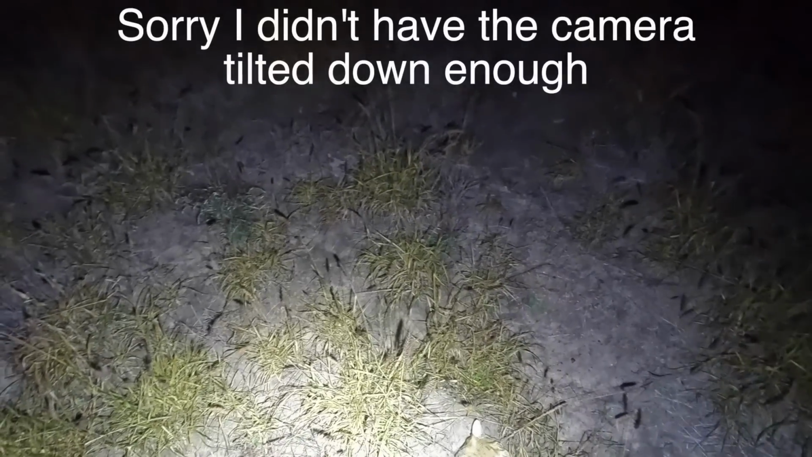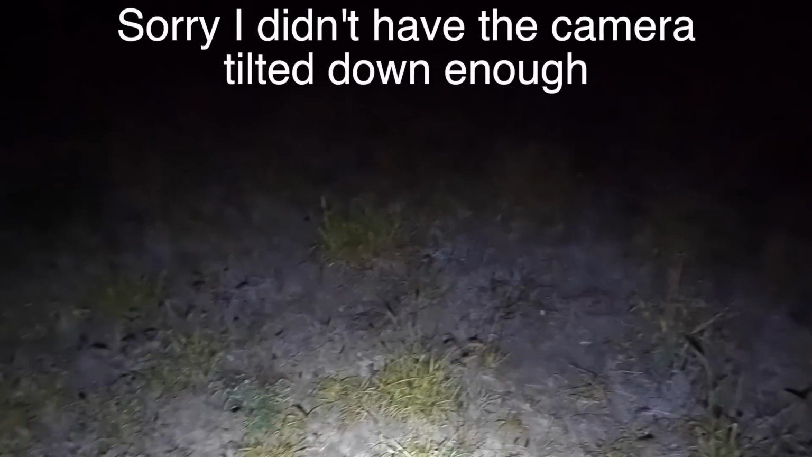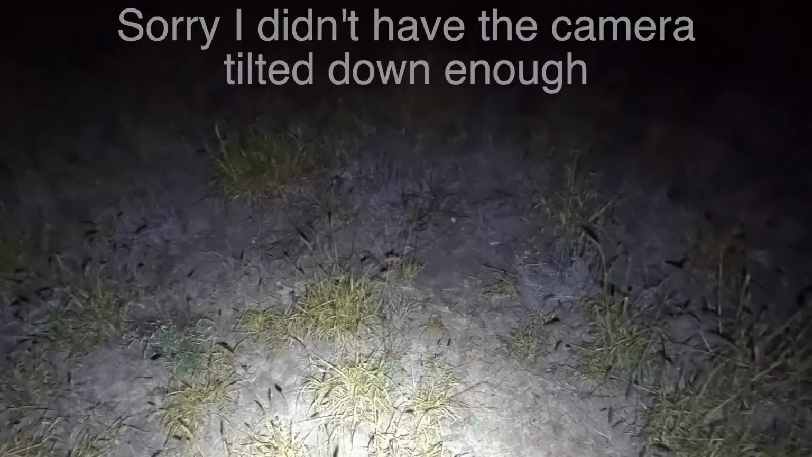I've been a long way tonight, and saw something. I think it could have been a dog, I'm pretty sure. Dog or a fox. And I just saw a glint of his eyes. I turned the torch at him, and he turned around and took off into the scrub. So I didn't really get a good look to see exactly what it was.